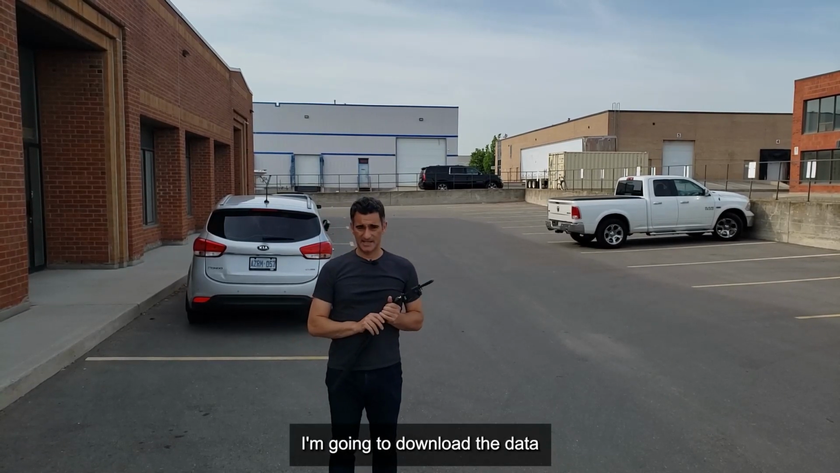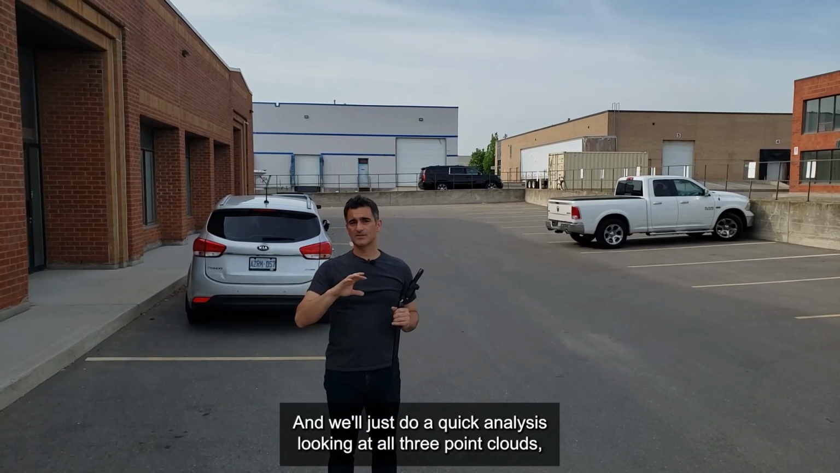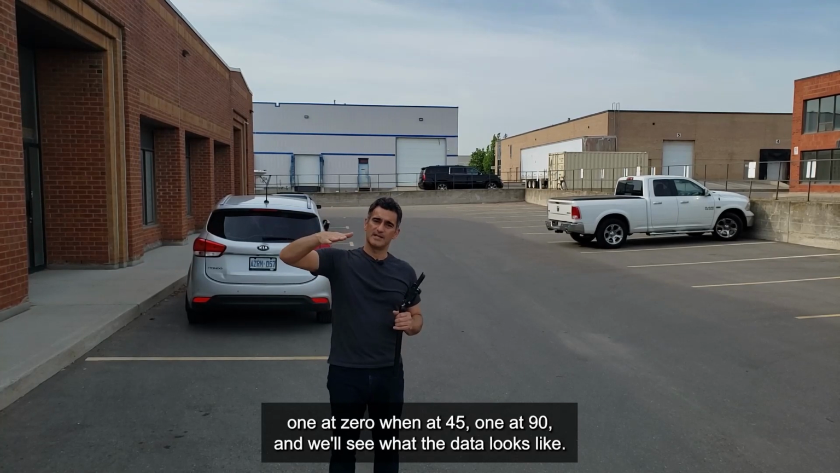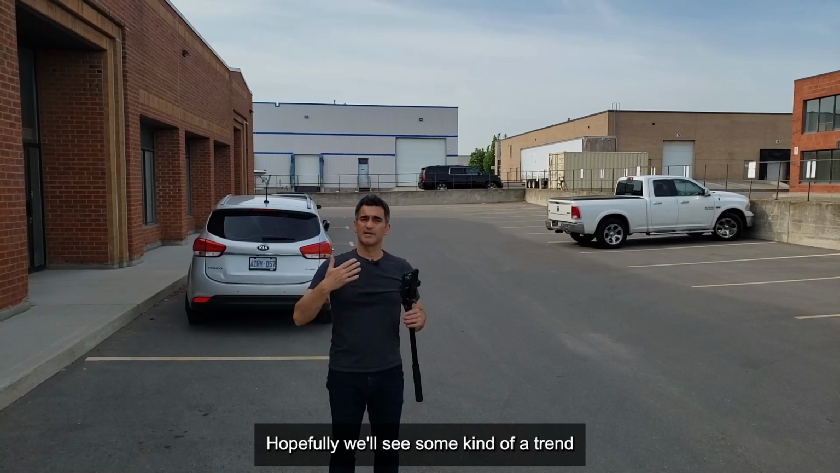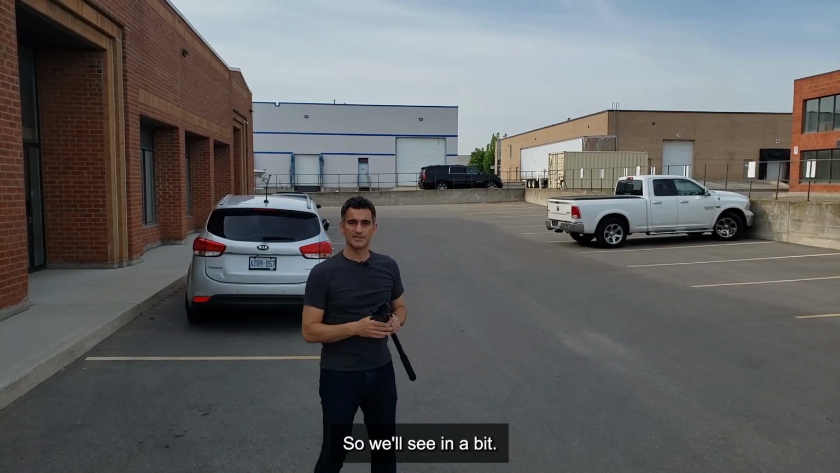I'm going to download the data, and then we're going to bring them into Cloud Compare. And we'll just do a quick analysis looking at all 3 point clouds, the one at 0, one at 45, one at 90, and we'll see what the data looks like. Hopefully we'll see some kind of a trend, or we'll see a benefit of being perpendicular to the ground. So we'll see you in a bit.